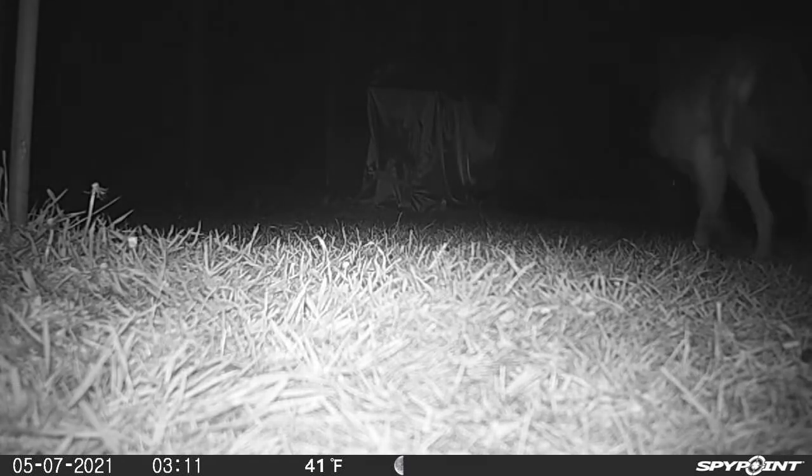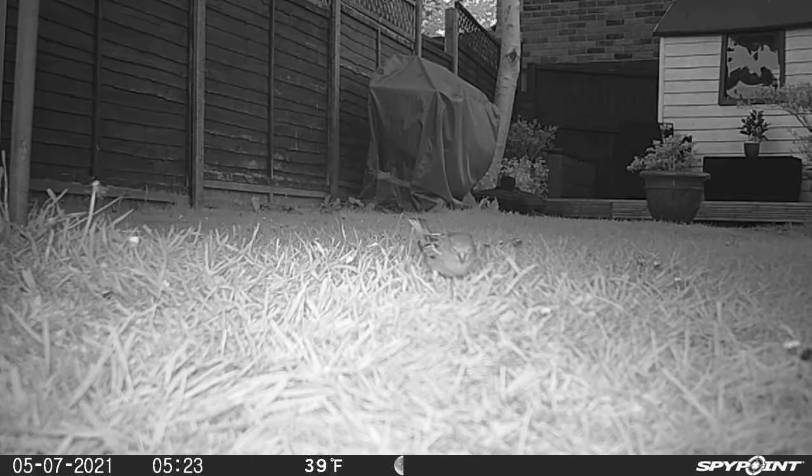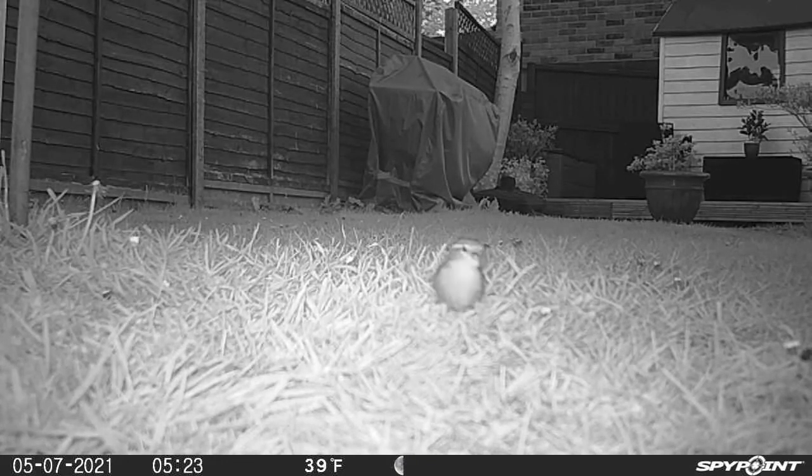Ten past 3, and this is the only footage I managed to get of the fox last night. Wonderful bit of footage, although very, very brief. If you look very carefully in the distance, you will see him just walking across along the decking there to make his escape. And that was it, really.